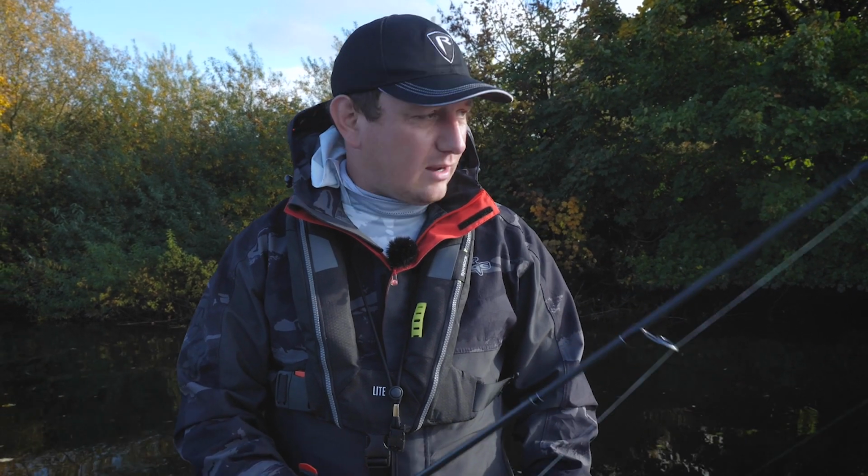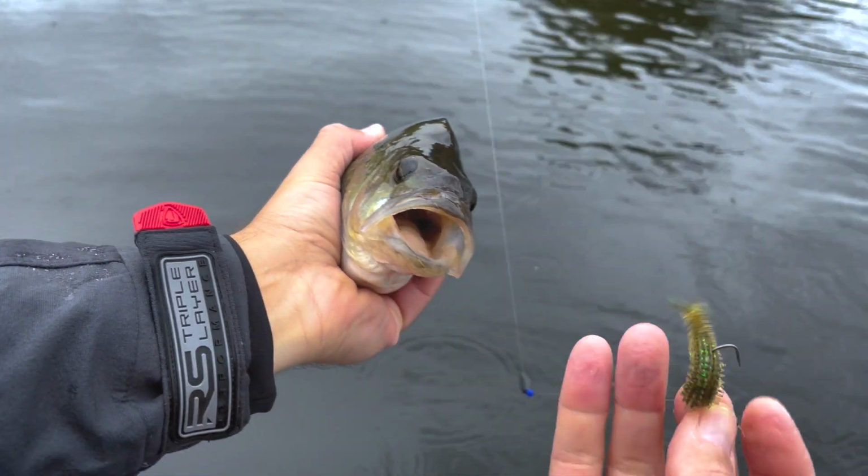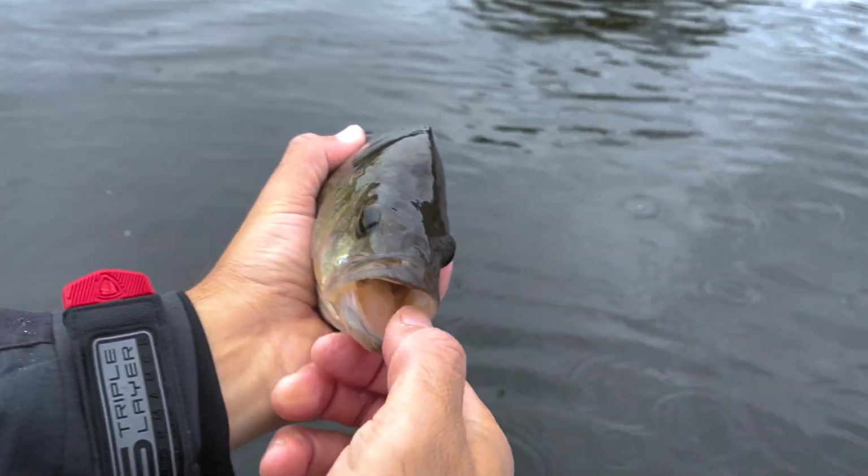So it was a good learning curve for us, and we found another spot now with some fish in it, so we're going to have another little play and see if we can't catch a few more for the camera. On the floating creatures again. The swing ball just hopped slowly across the bottom on the Texas rig.